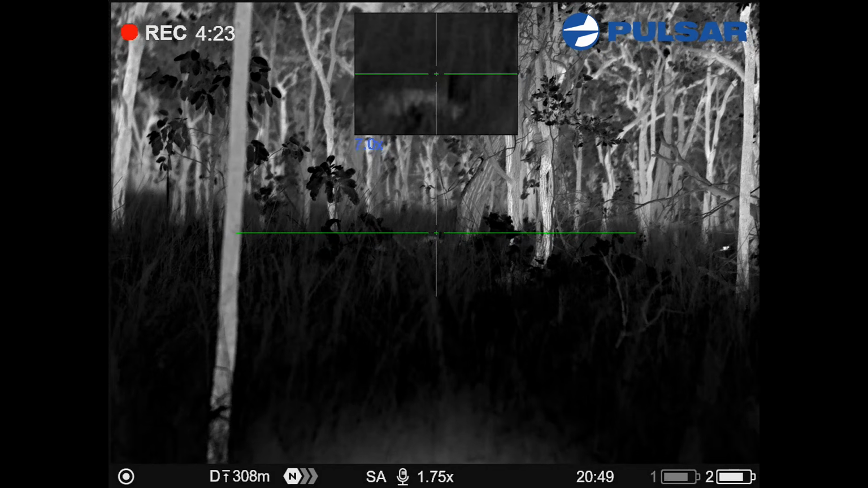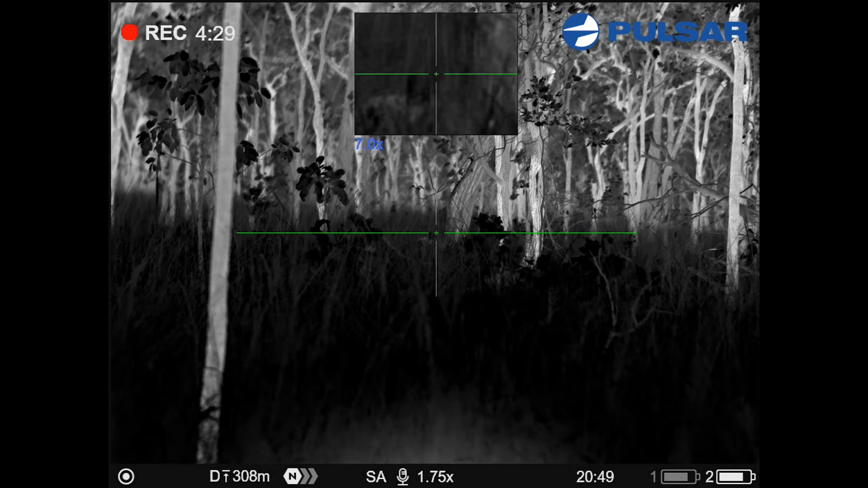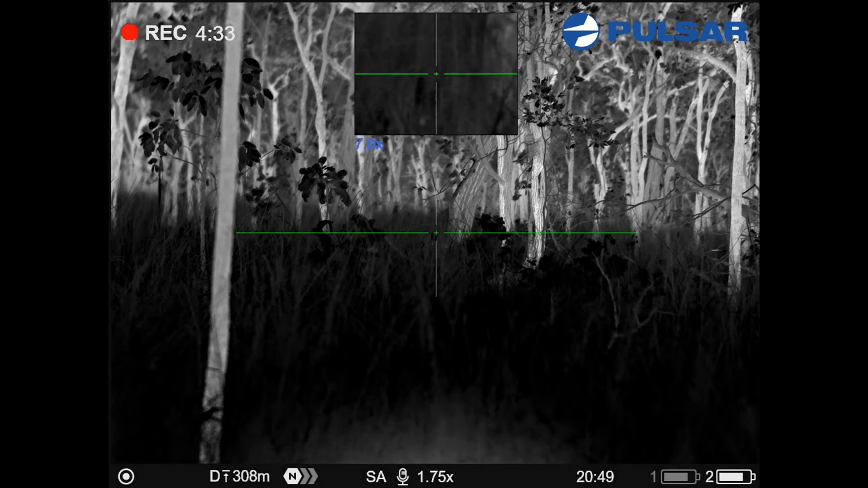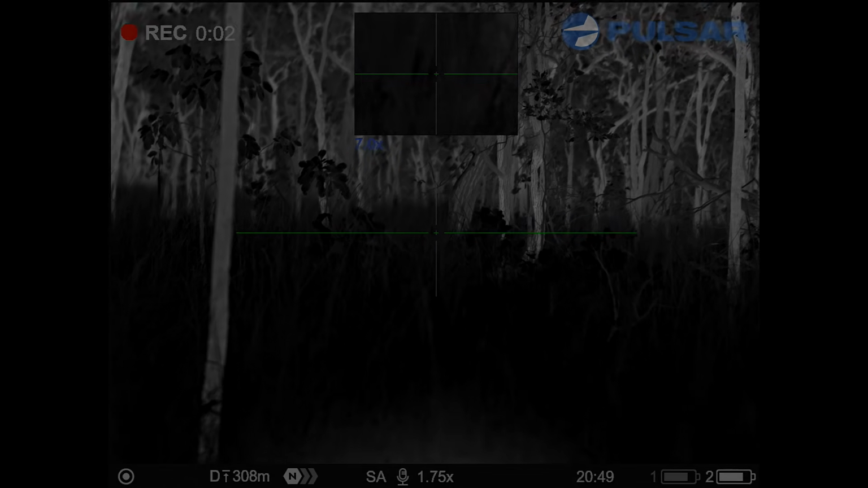Just keep your eye on him. Yeah, I am. That was a good shot, bud. It's on the scope long enough. Very good shot. That's a good buffalo, that. Yeah, he was a good head, mate. Oh, you got to tell us that. Yep, he was a good head.